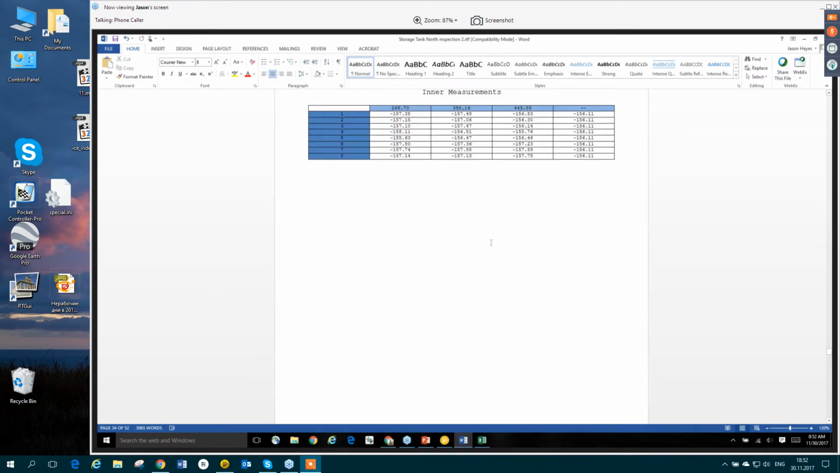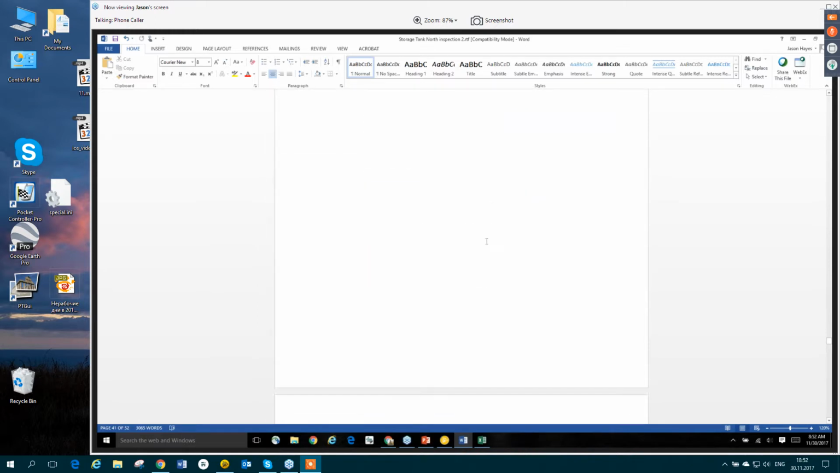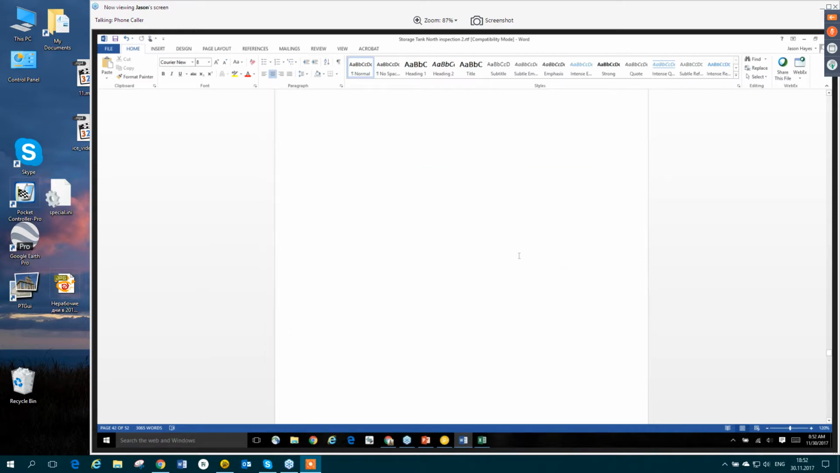Oh, and then we get to our bottom measurements. So on the bottom, we have the outer zone that we talked about. These are the elevations starting at the shell going towards the inside. Then we get to the inner measurement. So that's at that zone that I set, and then continuing. So you're only going to have a few of them going towards the inside. So these are the elevations.